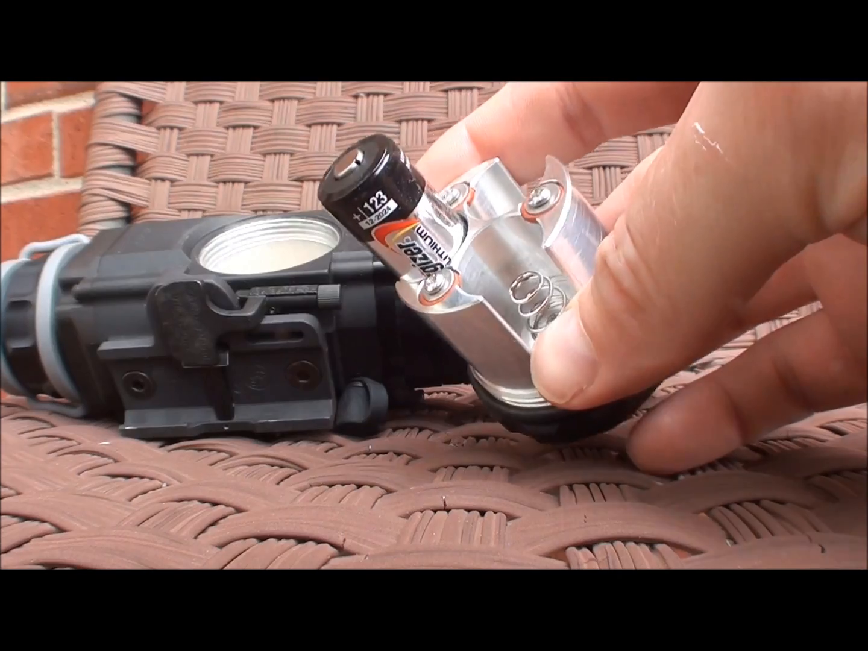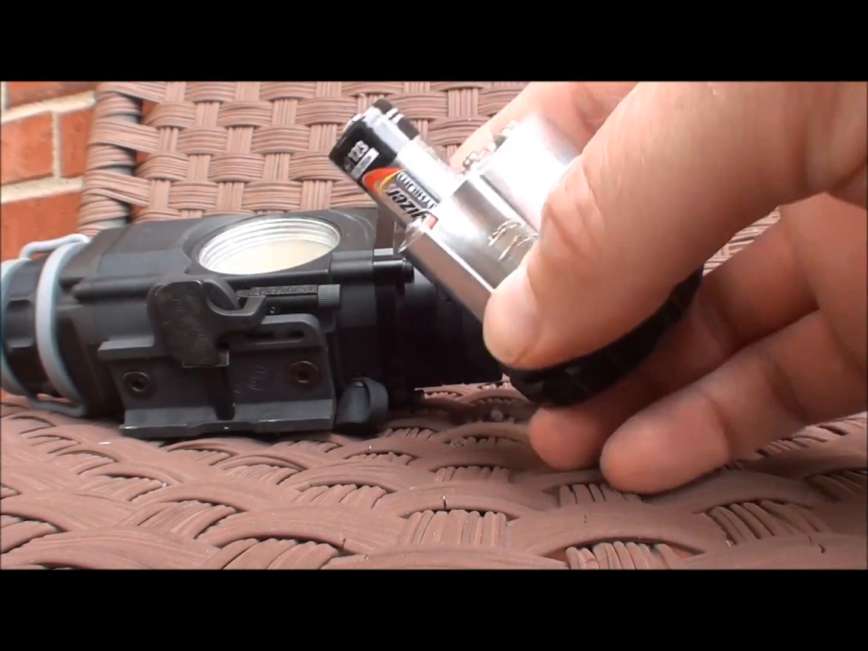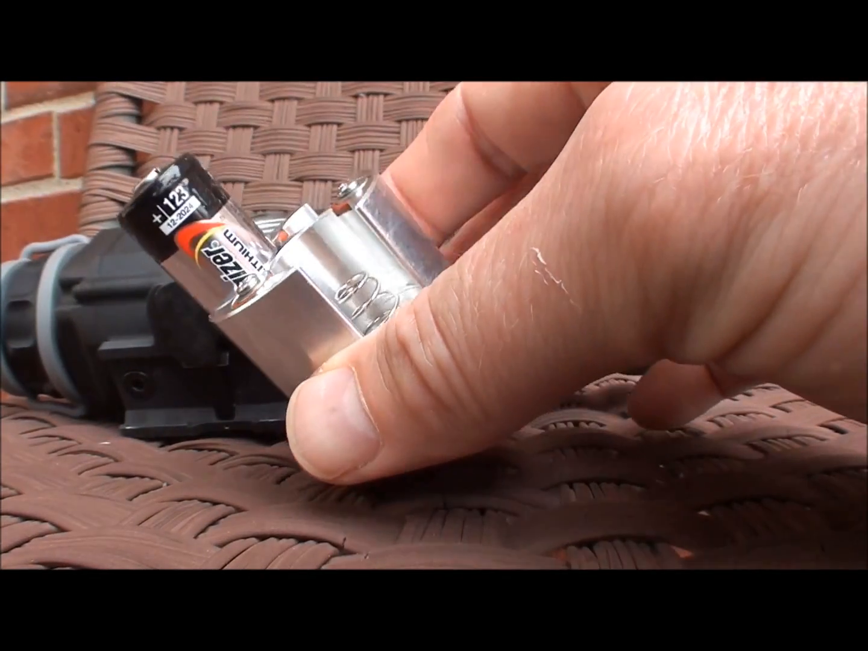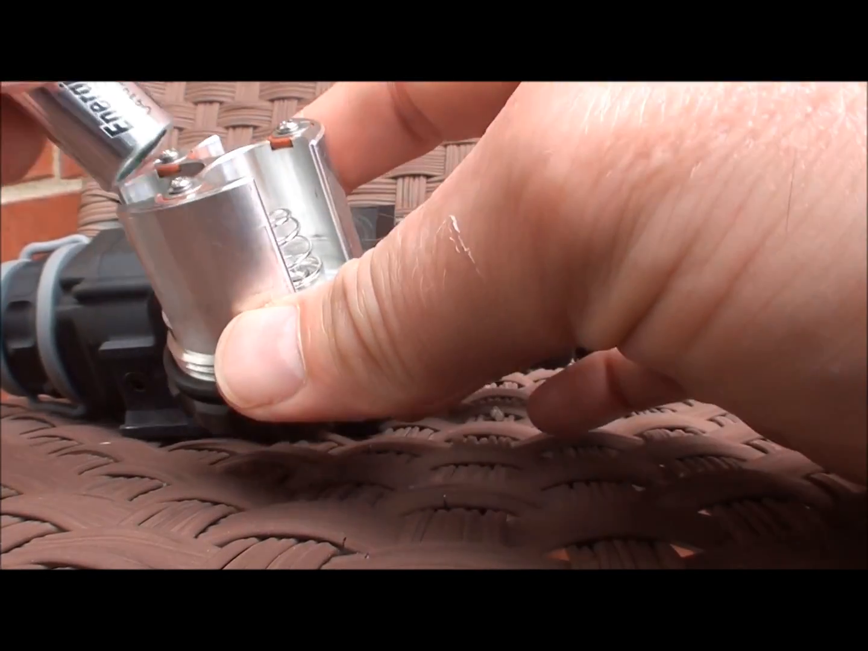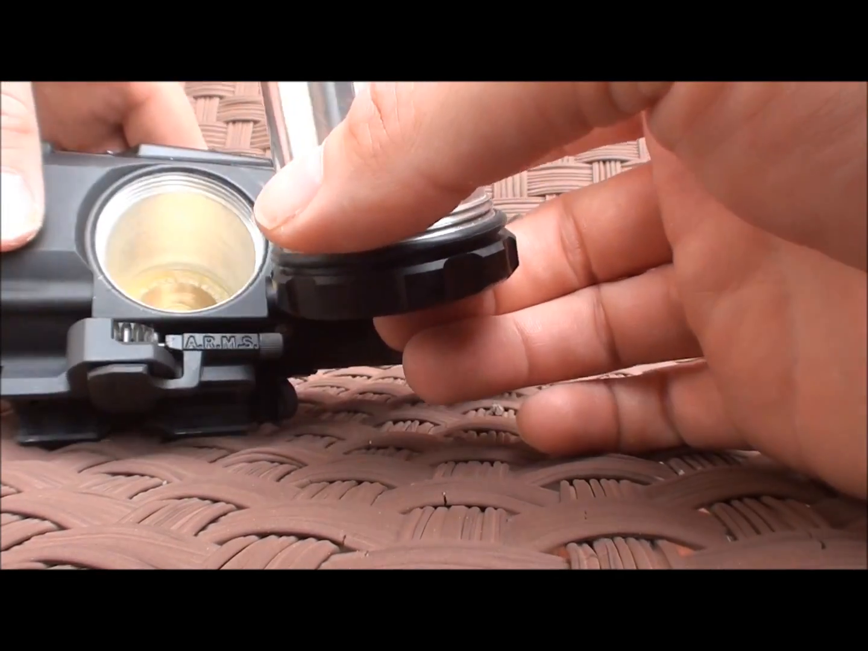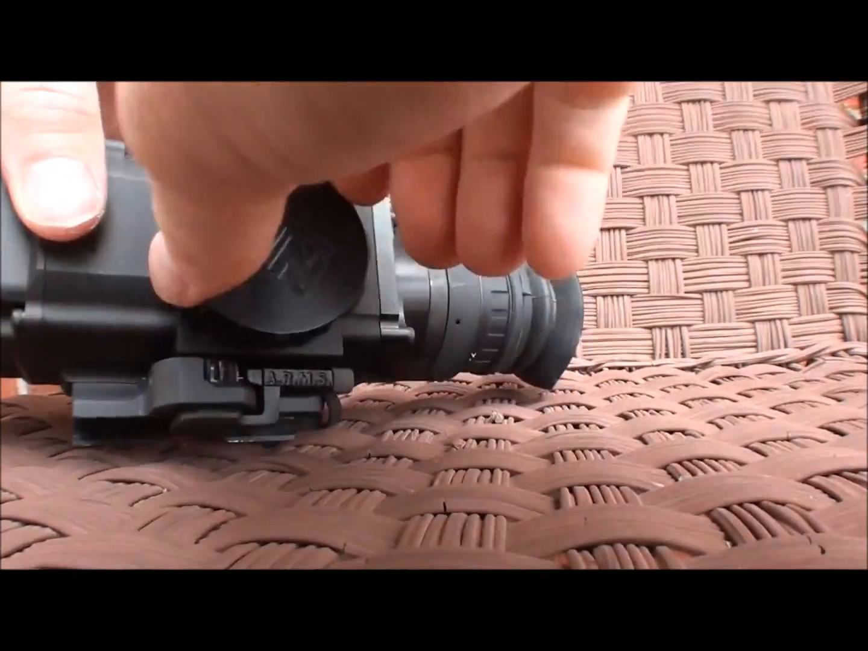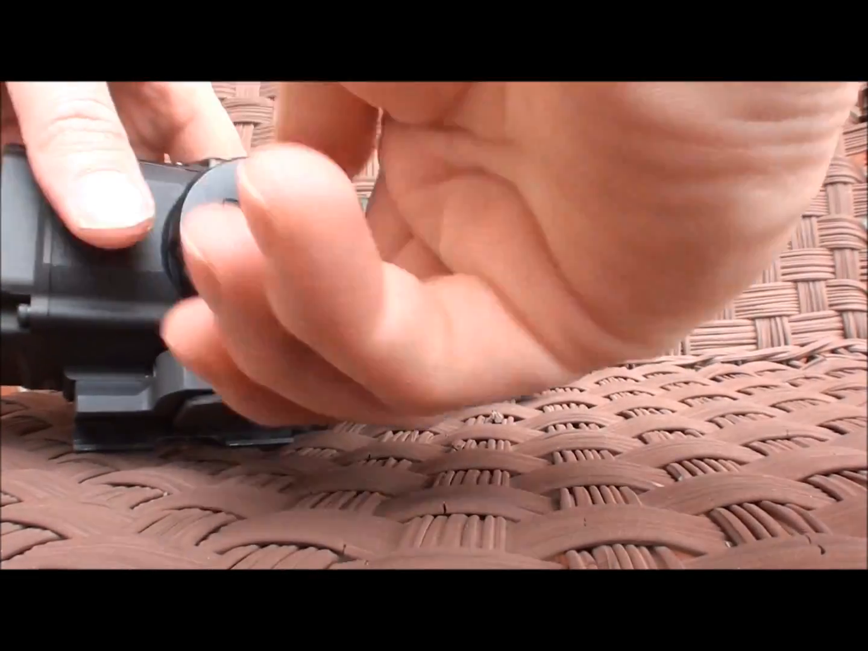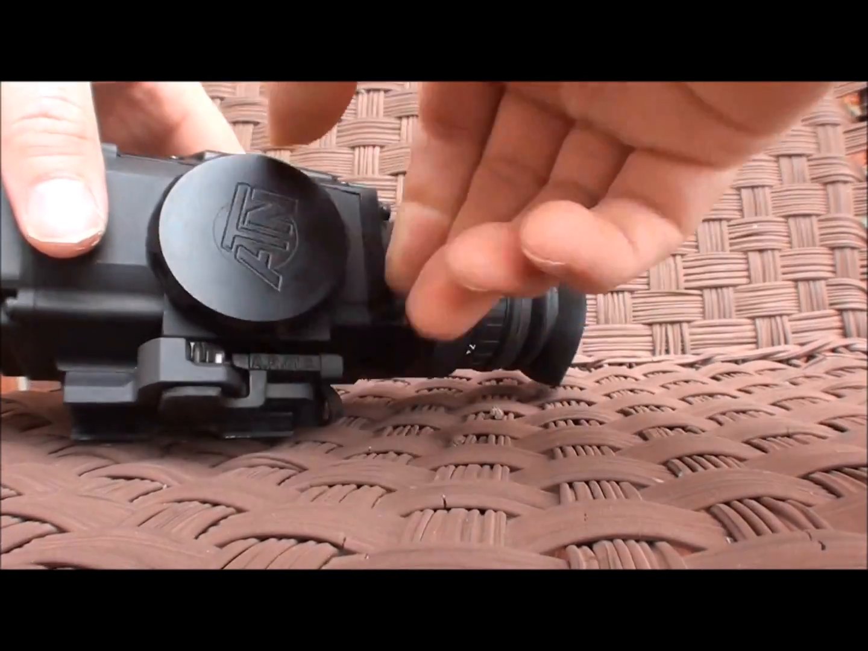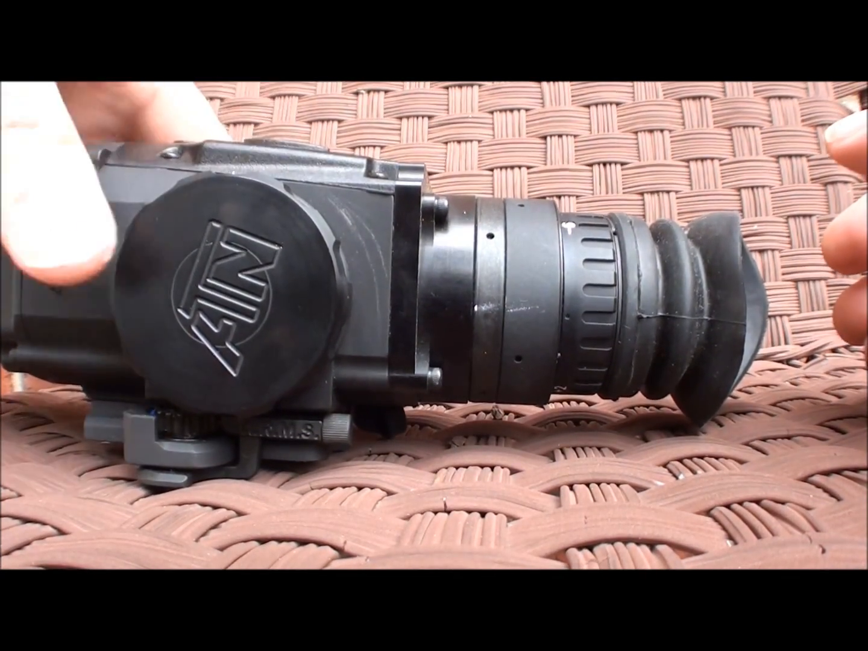Also important is you're supposed to use all fresh batteries at the same time, so try not to mix and match batteries and put some in that are old and some in that are new. Just put them all in at once, or I like the one at a time. Something about one at a time just seems more convenient, easy to switch out at night. Because that's the other thing about this: you can see at night with the thermal vision, but you can't see when you're trying to screw things in and take things apart and mess with stuff.